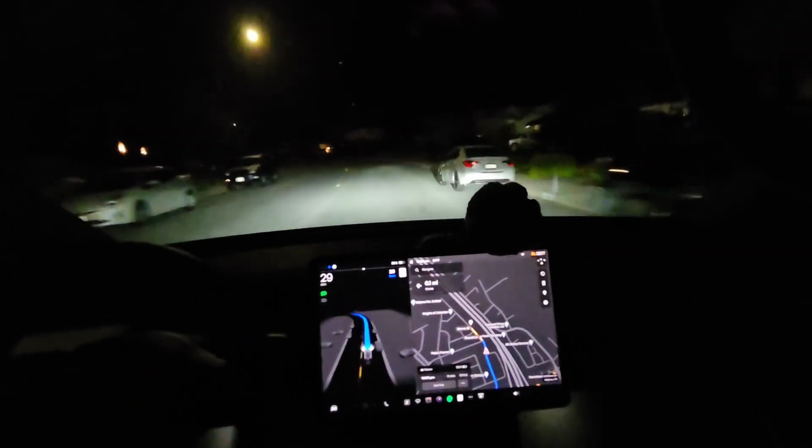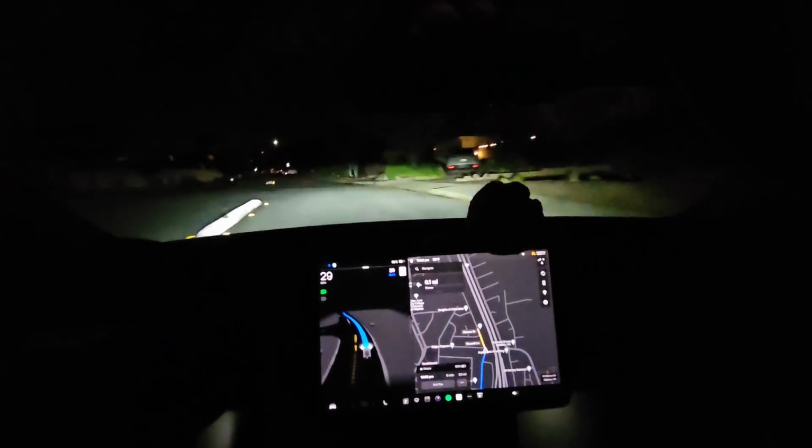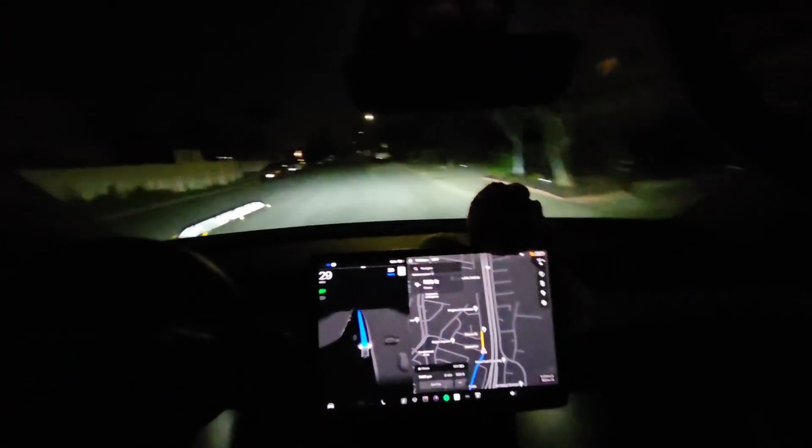Okay, and this is all pretty much straight lines, so all I'm testing is the parts where I know it kind of has troubles, and like that spot where your destination will be on the right, it just stops in the middle of the road because it has nowhere else to go and doesn't know what to do.